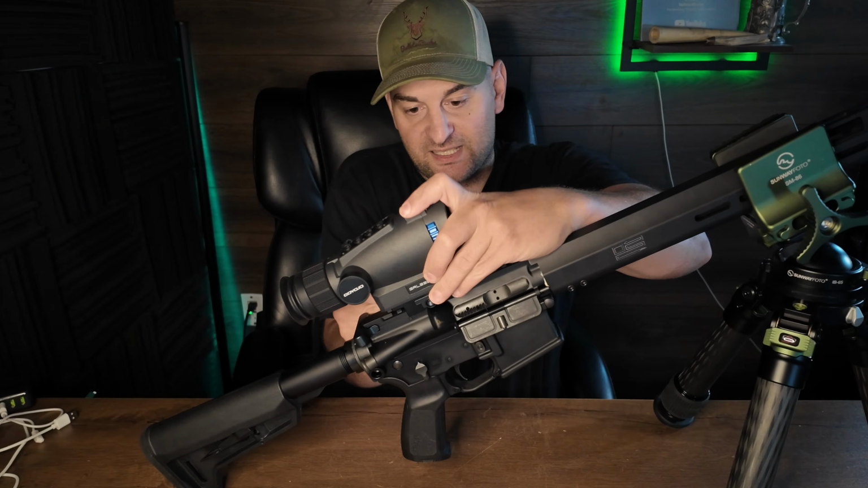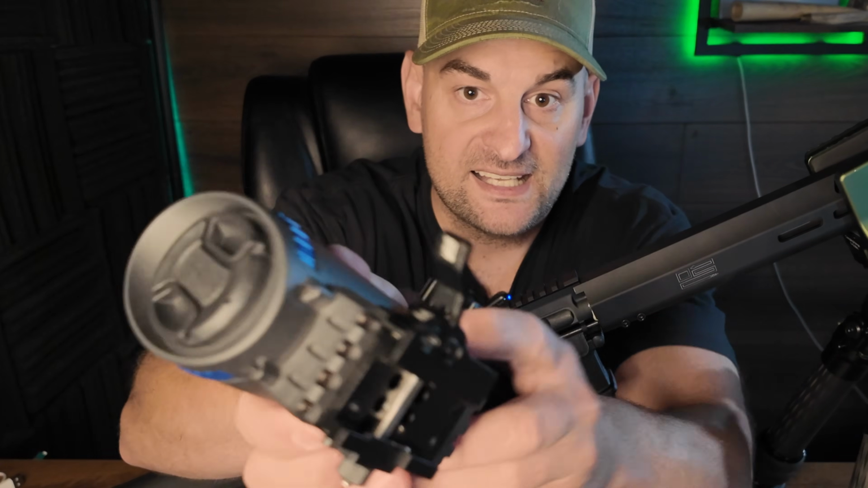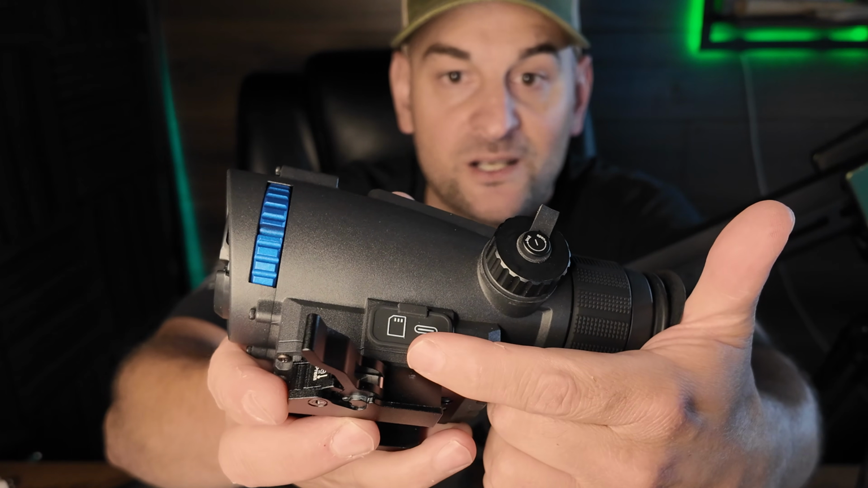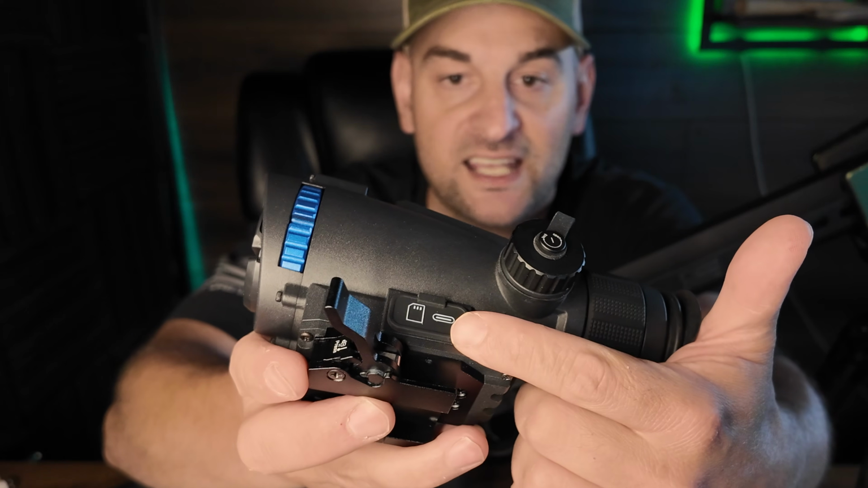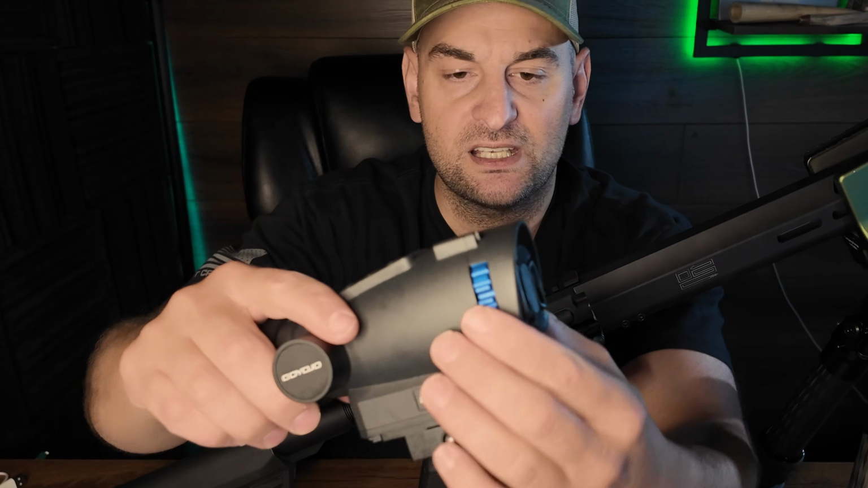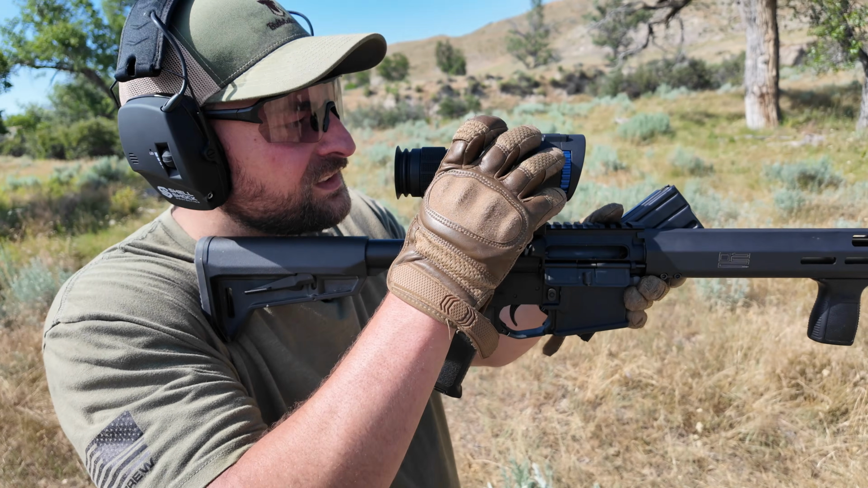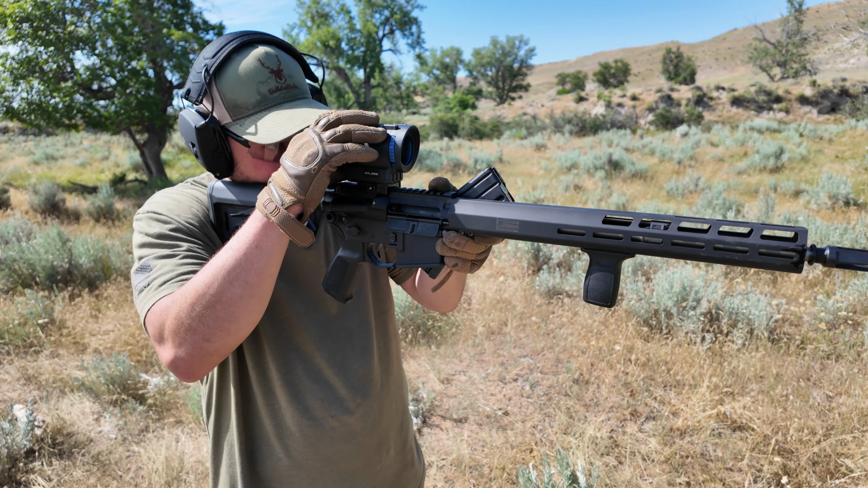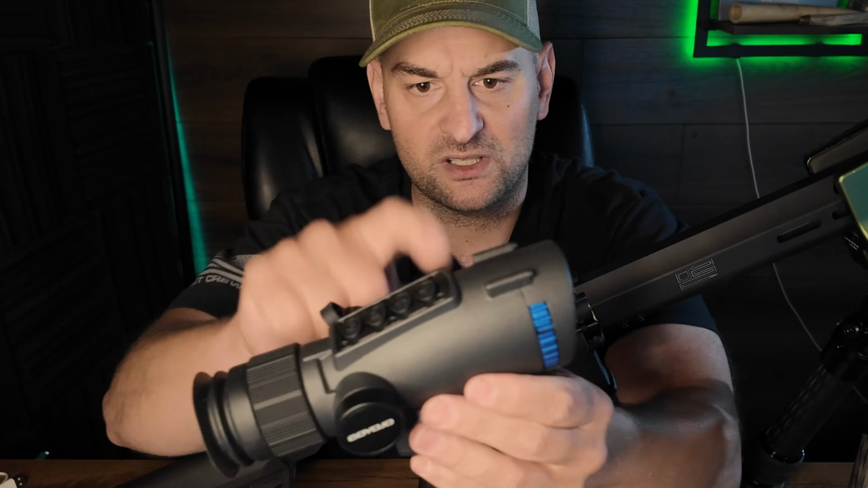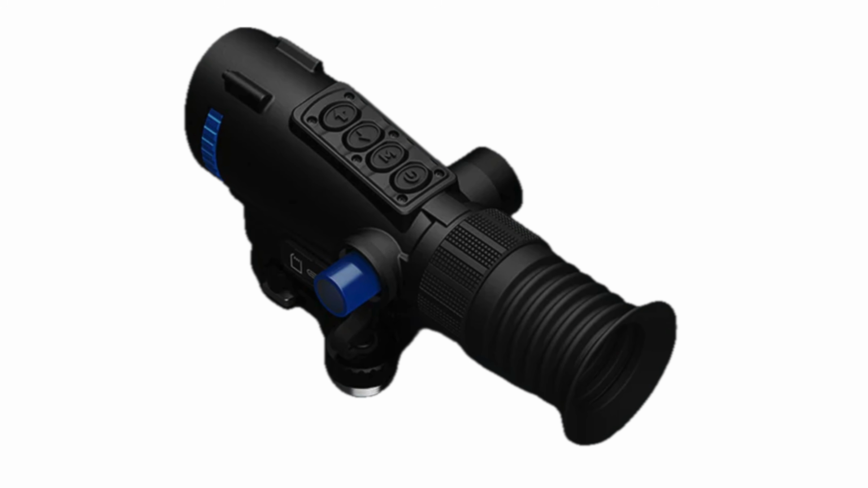What I like about this is it comes with a quick throw lever that mounts to any standard width Picatinny rail, and it's a locking throw lever. Here on this side, it takes a micro SD card up to 64 gigabytes and has a port for USB-C that you can use for data transfer and charging. The lens comes with a lens cover. It has a focus wheel right here that is, I believe, knurled aluminum. Then you have the body, which is aircraft grade aluminum with like a hard anodized or some sort of coating that's abrasion and impact resistant. Then you have your menu buttons that are rubberized up top.